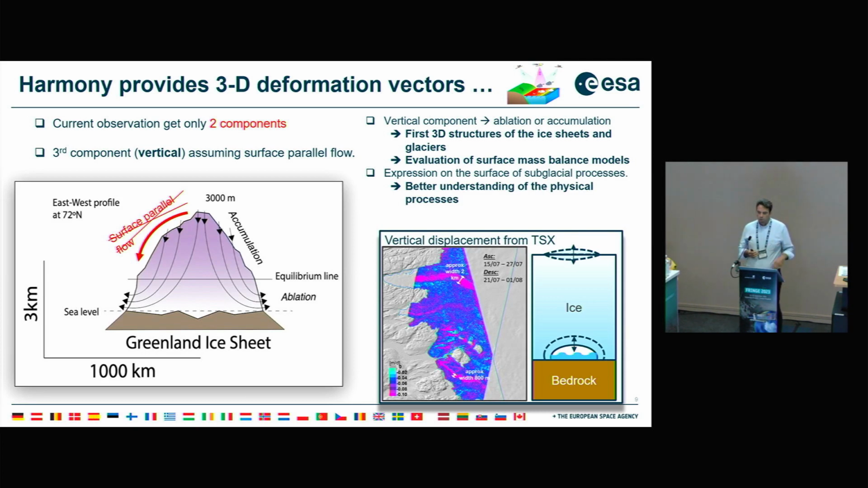What is currently done with current observations is that we mostly get 2 components, and the third component, the vertical, is assumed by assuming surface-parallel flow. And what we know is that everything is not in full equilibrium in the ice sheets. So there are quite some assumptions being made, which means we're missing critical observations there.